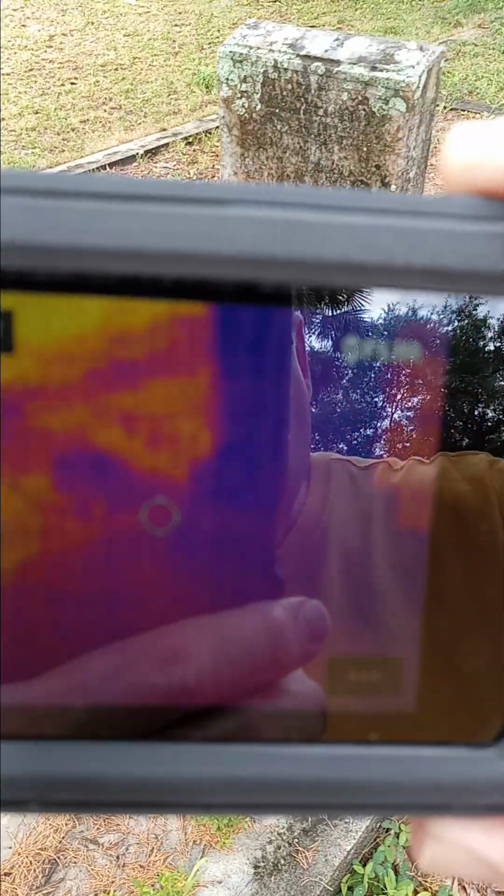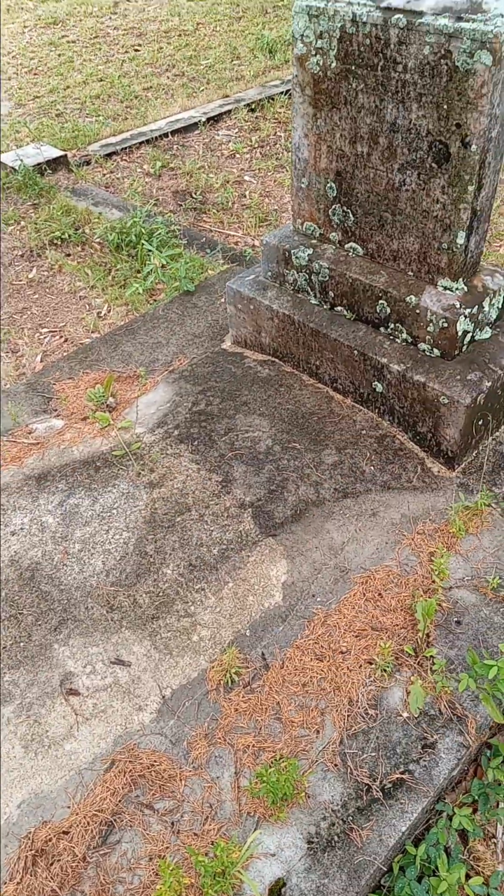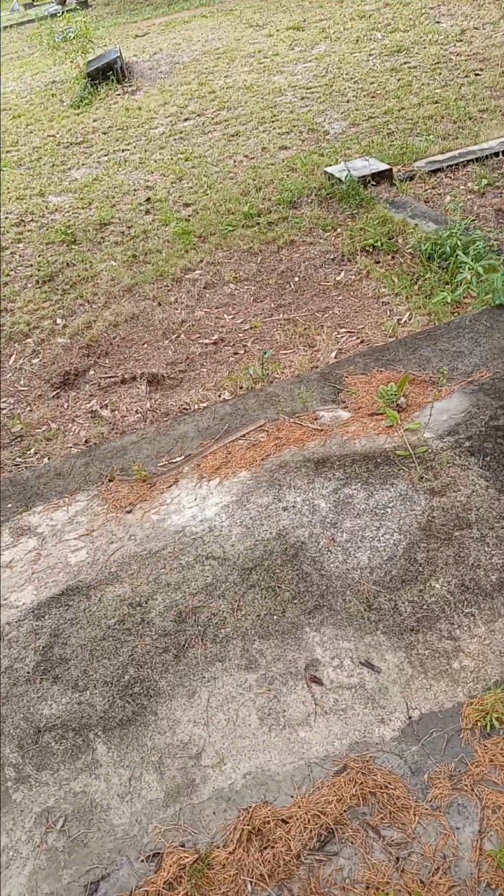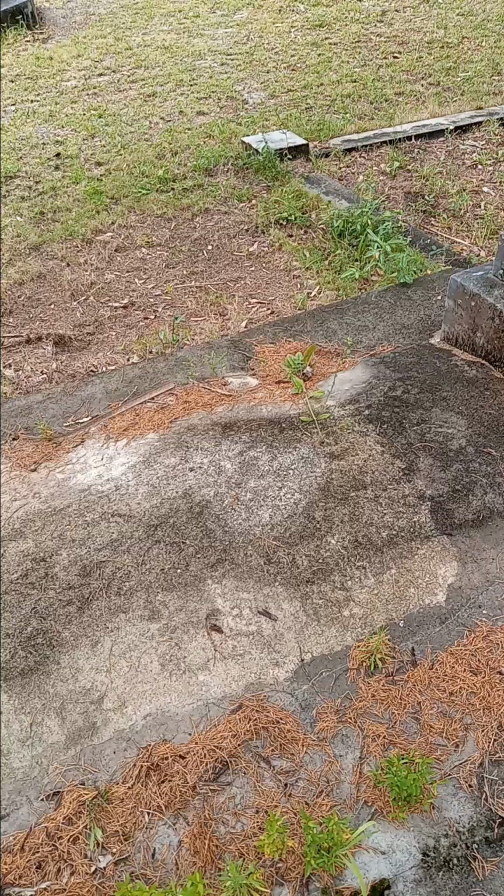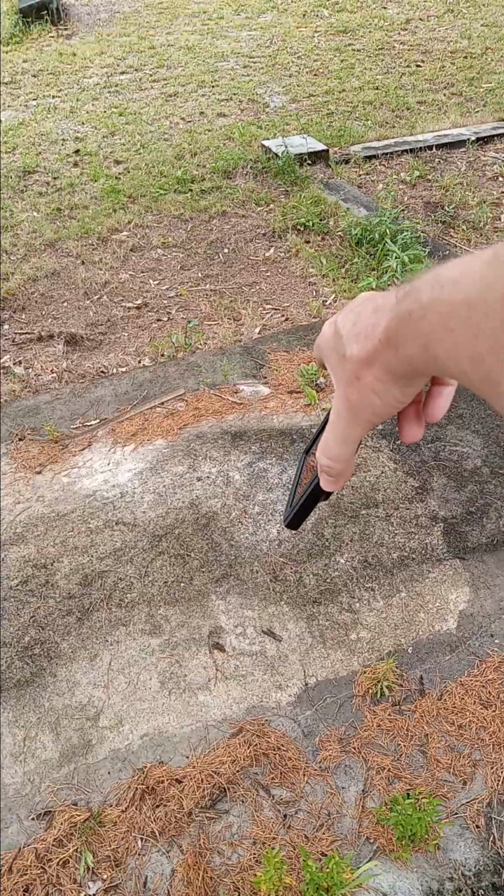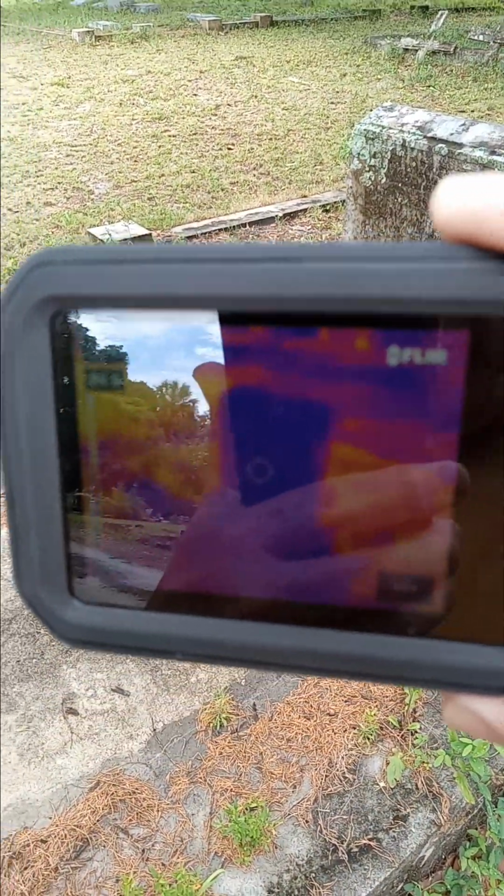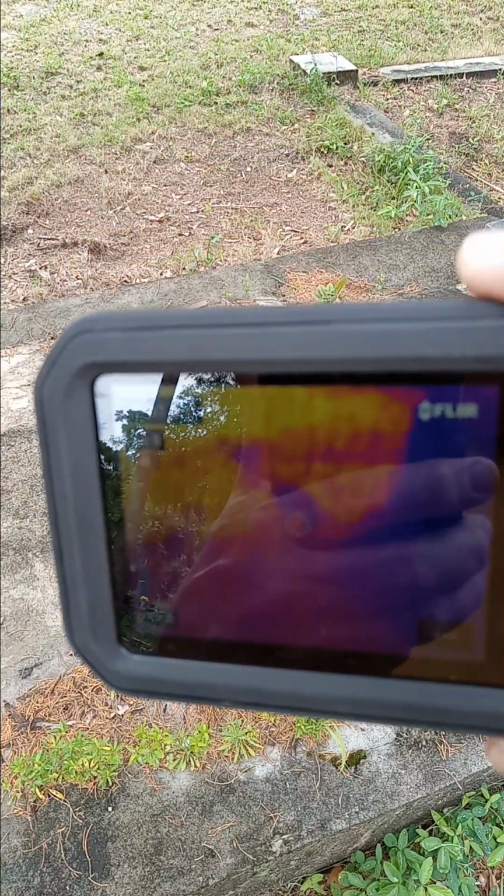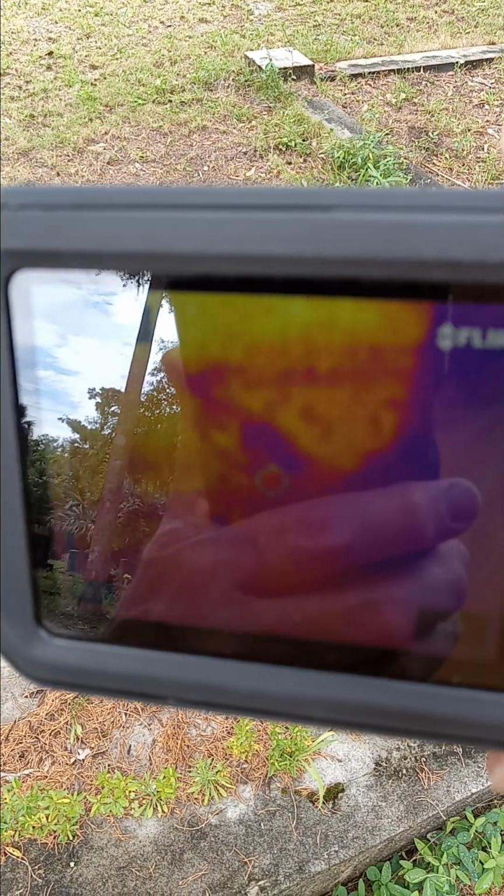Yeah, I think it's that grassy area here because it comes right off of the tombstone there. So that is not paranormal. That is just the grassy area is cooler because it holds more moisture. And it could be this area here with a bunch of wet pine needles, evergreen needles, and some green plants there. So I'm going to say that is not paranormal. I'll look at it closely and see in the future what I think. Try to get some still photos of it after I'm finished.